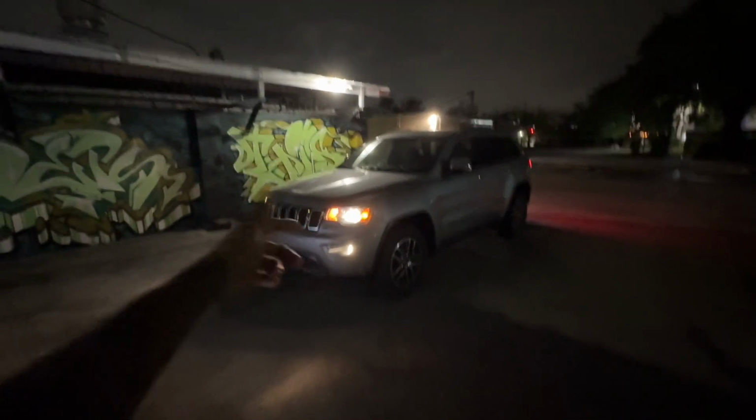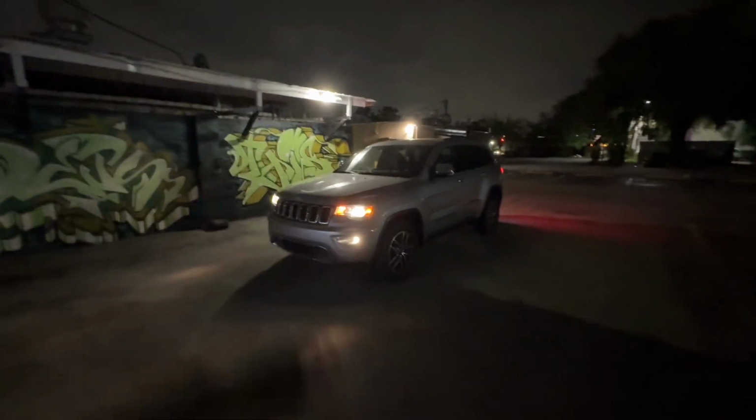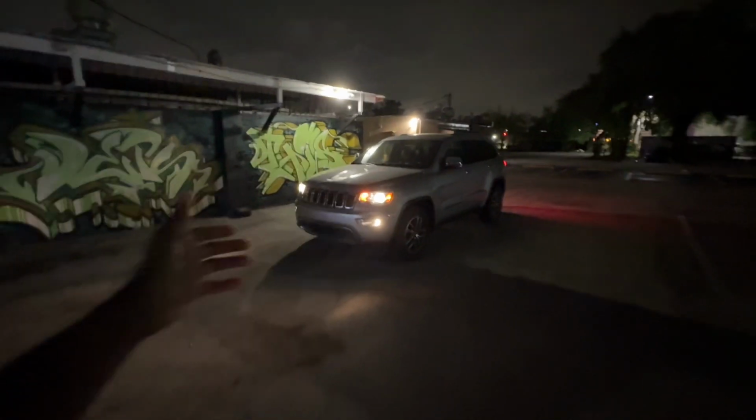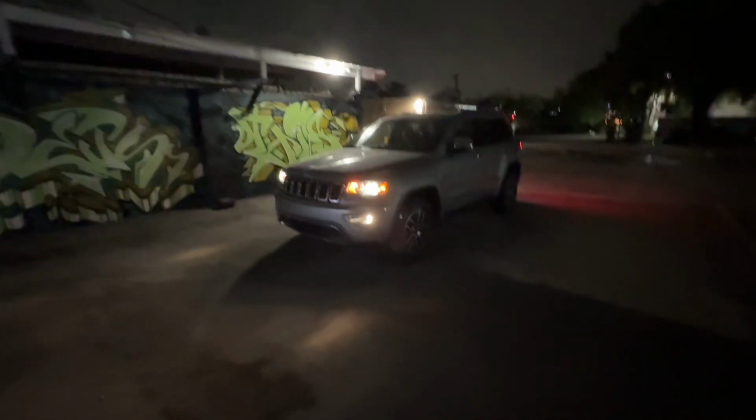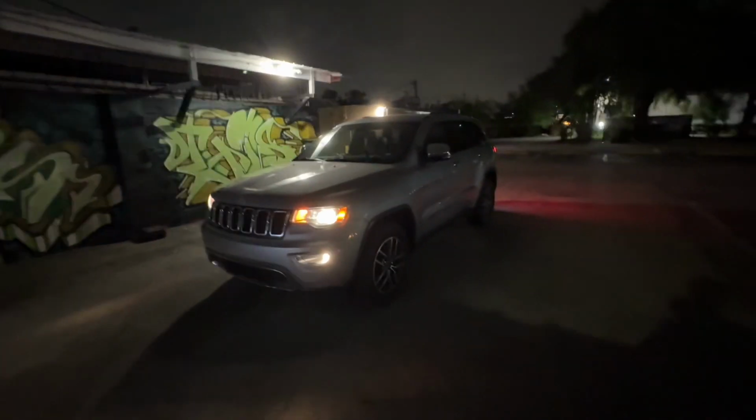No, it's not a real Trackhawk, obviously. But if you watched I crashed my Camaro video, you know why I call it a Trackhawk. It looked like one, basically, but it ain't nothing like no track. But yeah, we finna give y'all a little POV drive. And yeah, we about to just get inside and get straight into it.